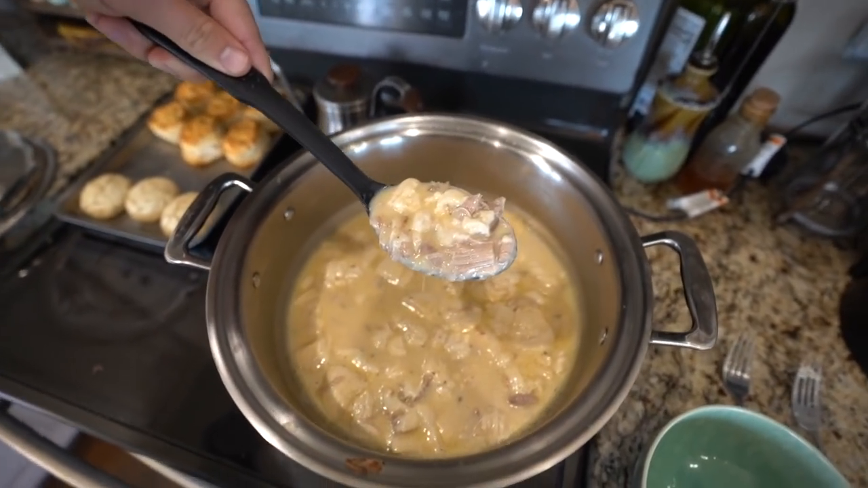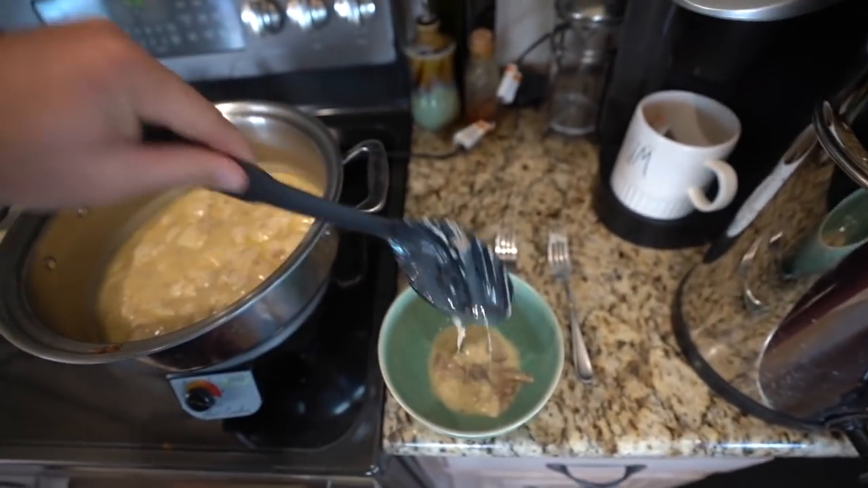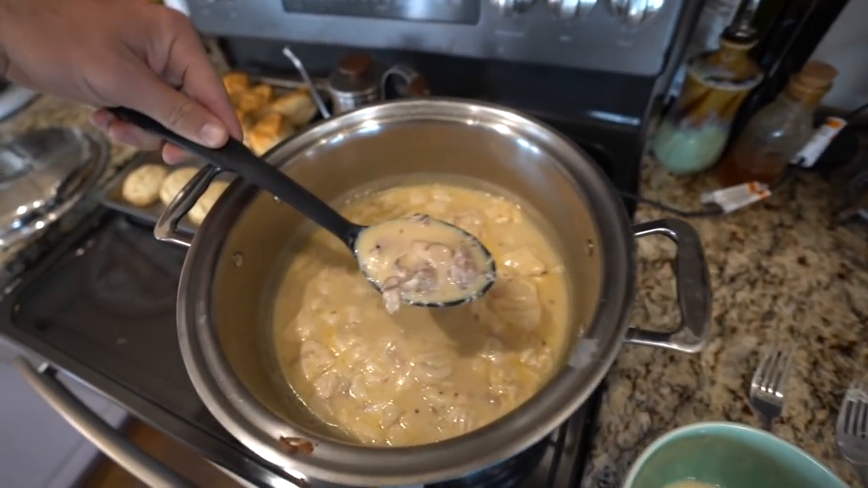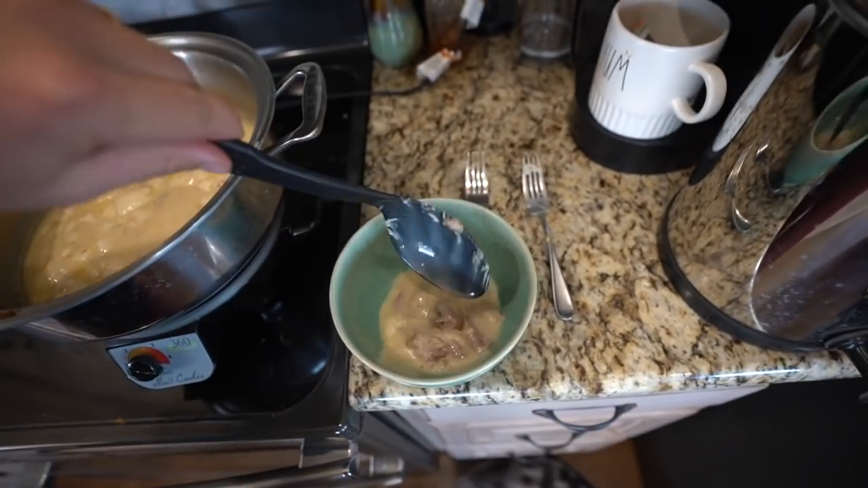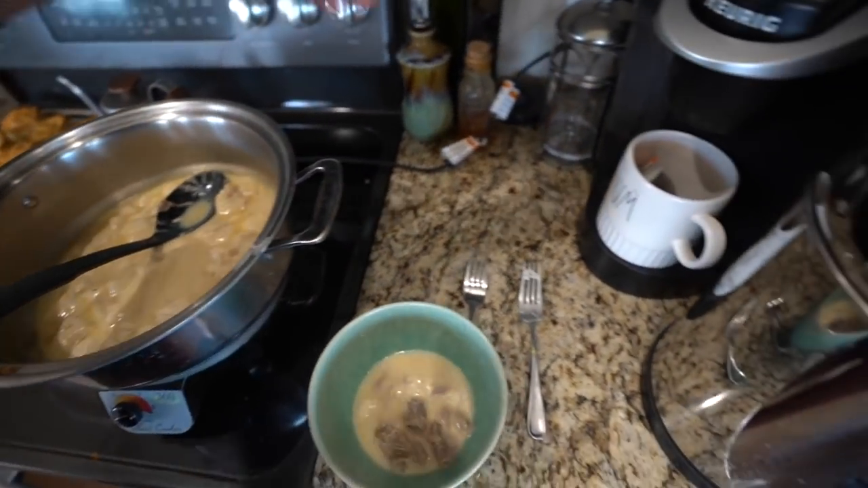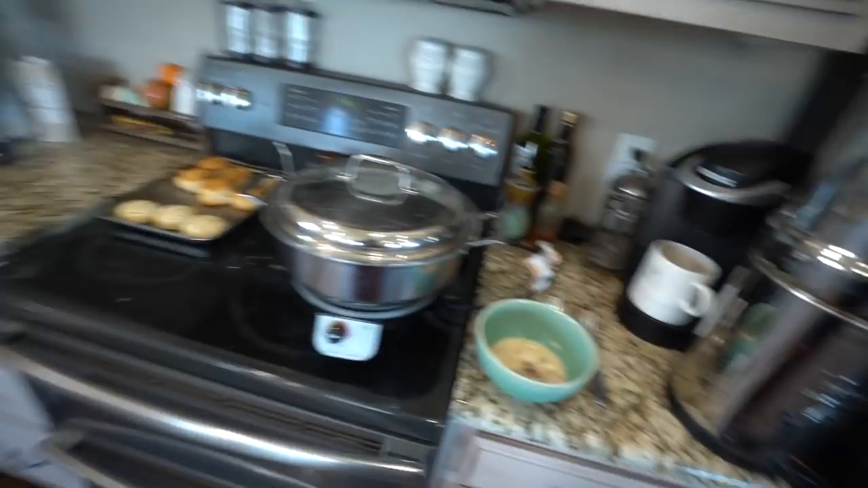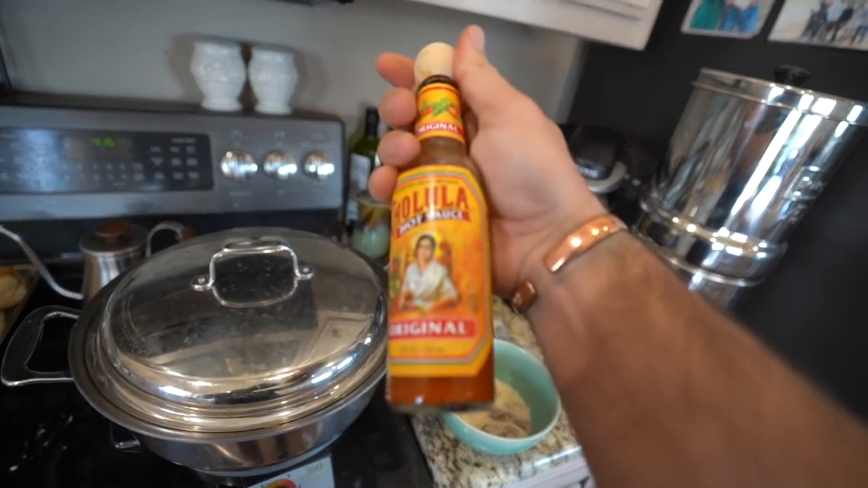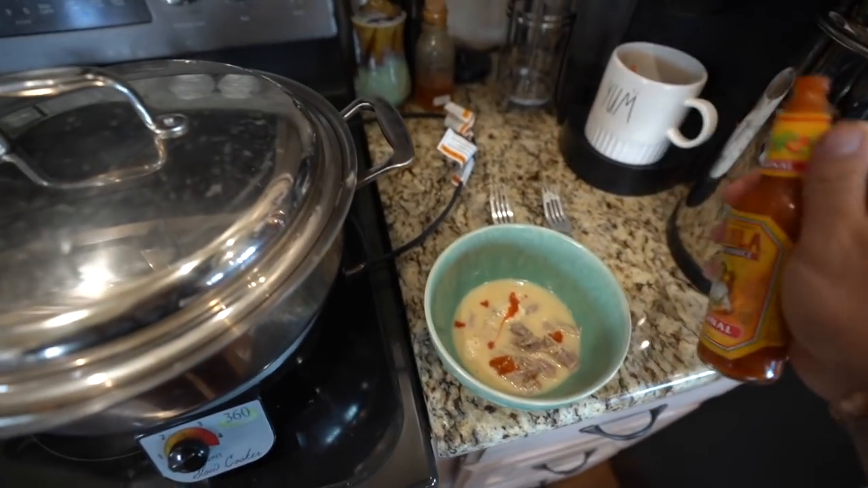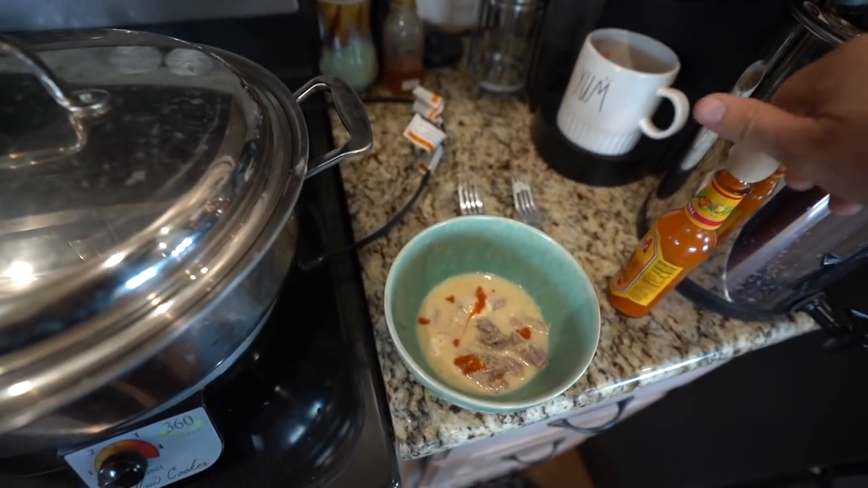Look at that, so delicious. Put a couple scoops in here, get a couple of those dumplings, get a bunch of rabbit meat. Ooh, just like that. Go ahead. Last step, little Cholula or Red Hot. Put a little dab in there. Now we eat. So I'm gonna get a little rabbit going in here.